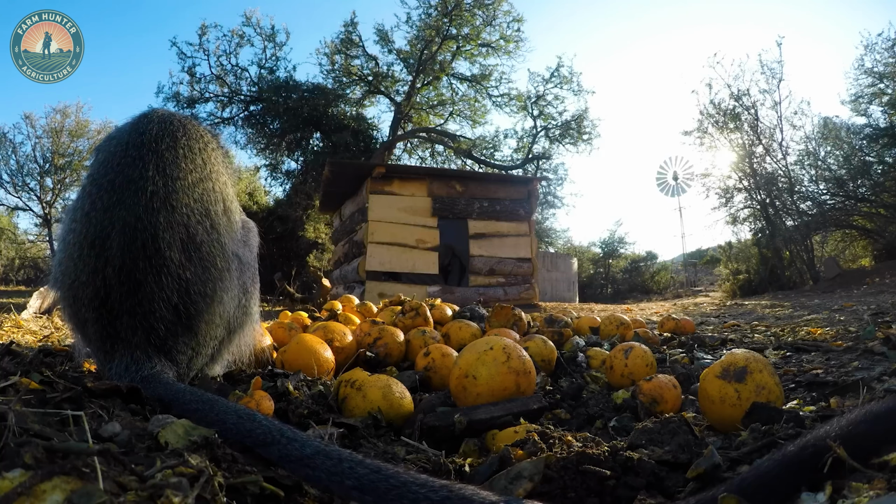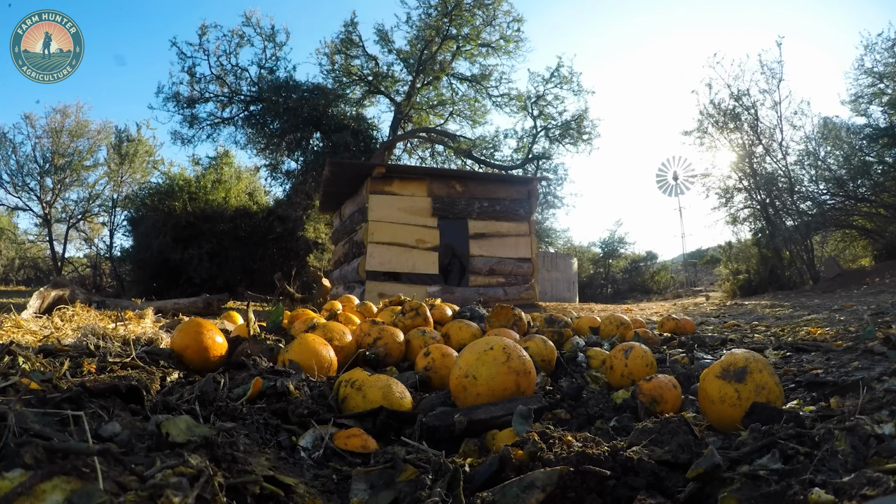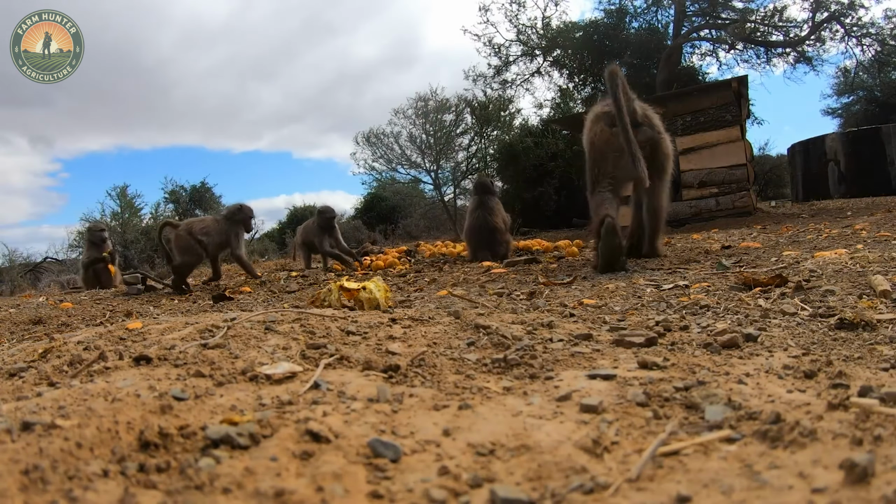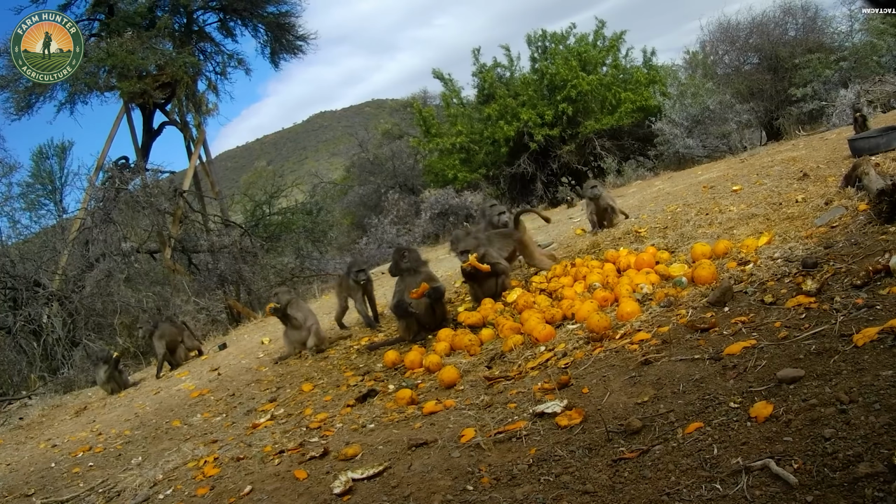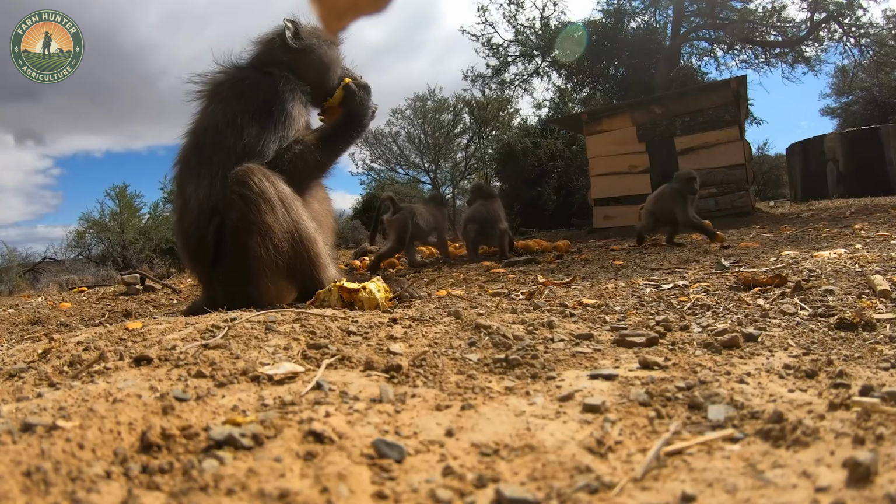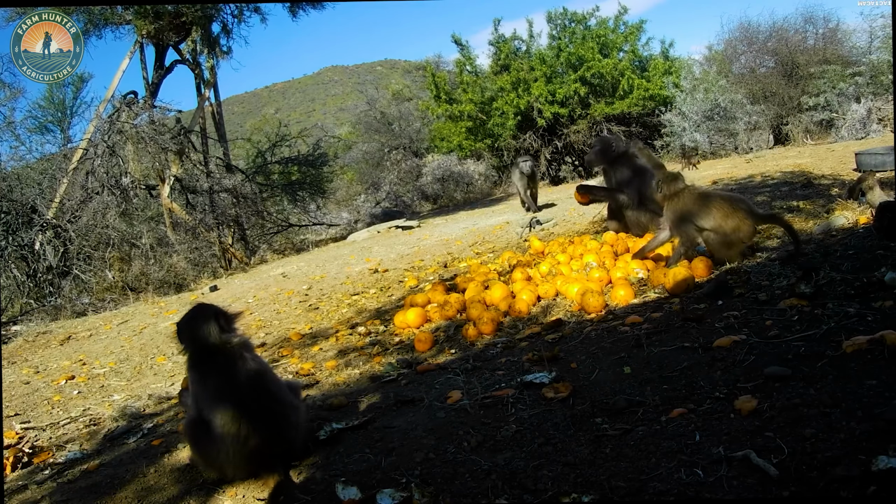Hunters often use fruit to lure wild monkeys, making them easier to locate. Shooting wild monkeys has become one of the most effective ways to control their population. According to the Florida Department of Natural Resources and Environment, about 10,000 wild monkeys are shot each year.